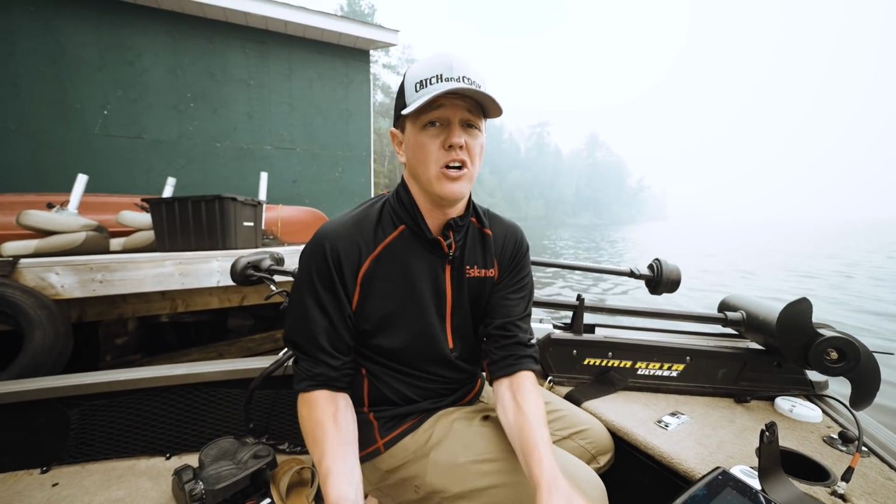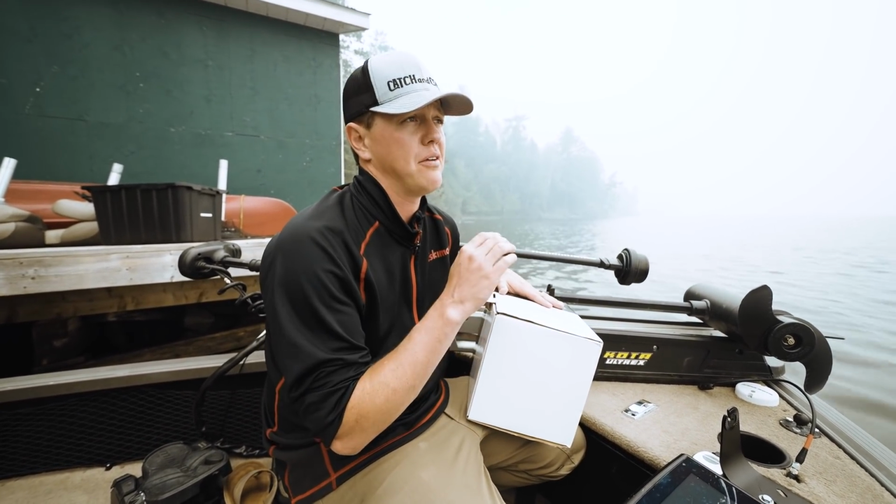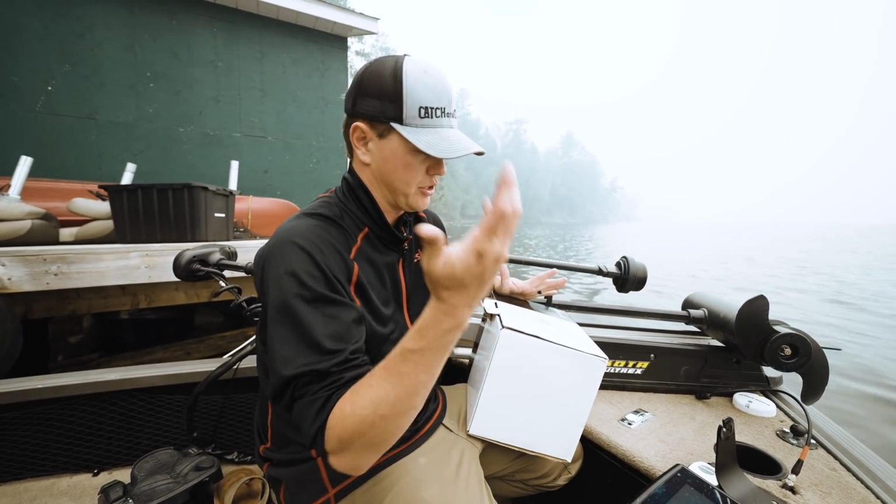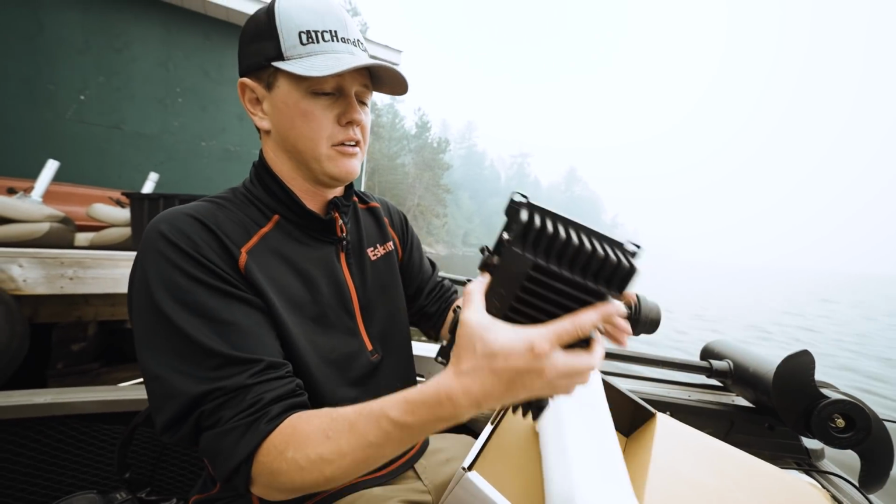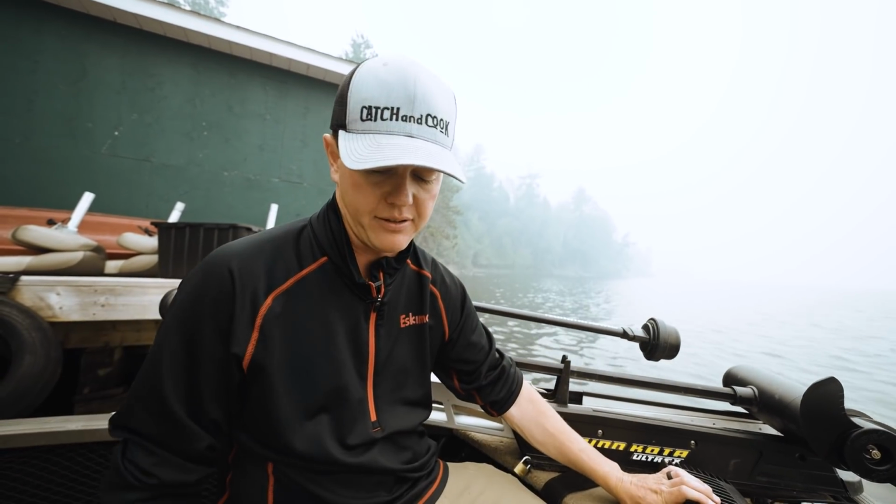All right, so for both Livescope and for Active Target, the Lowrance version, you need a box part of it. You call it the black box or whatever, but this is like the computer behind the Livescope. So you're paying around $2,000 Canadian for this black box plus the transducer. So you need a compatible graph plus the box.